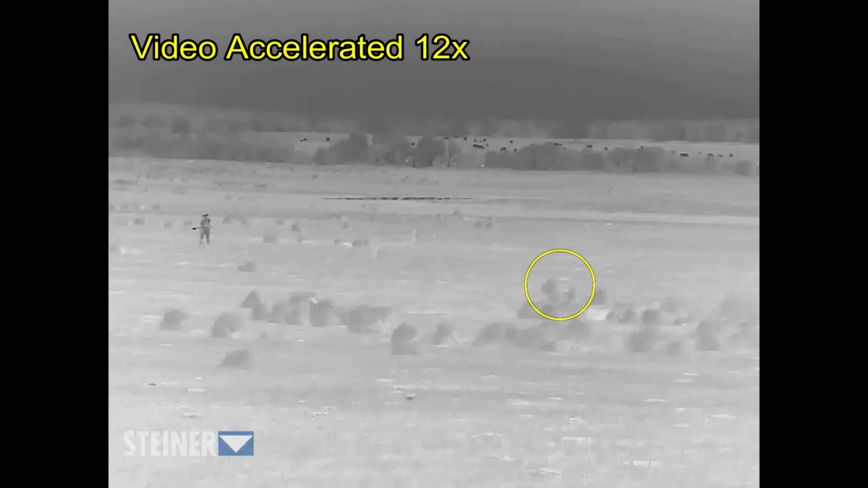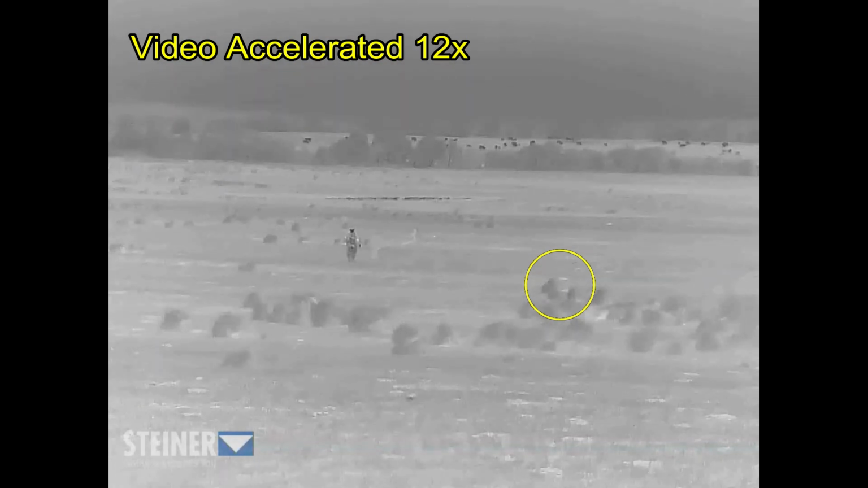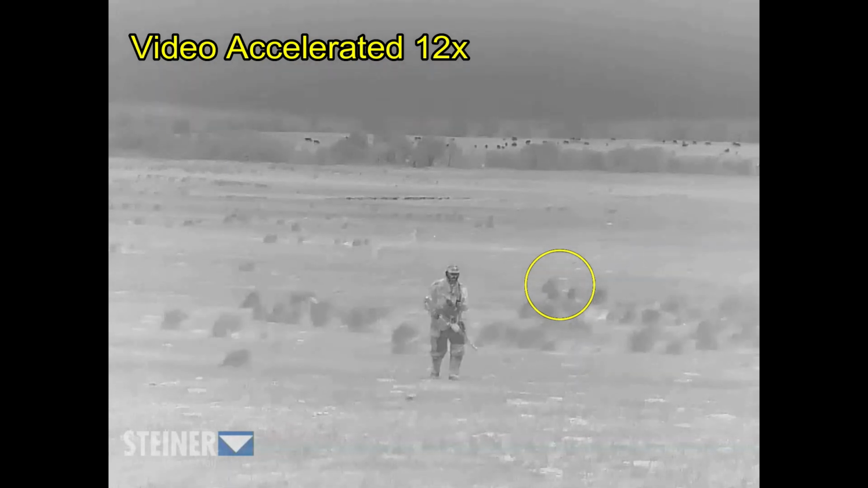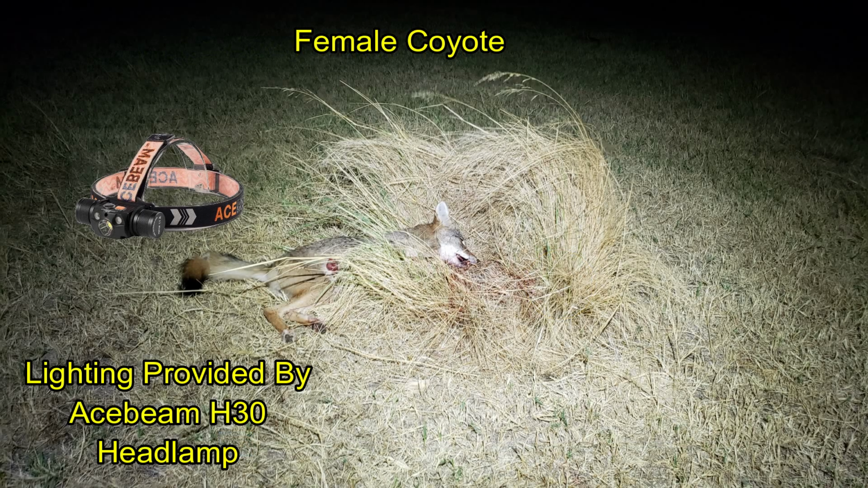So I didn't review my video before going out looking for this coyote. I knew it was somewhere behind one of these tufts of grass, and I can't find it. And what I don't realize is that it's actually hidden inside of a tuft of grass, and I've walked by it multiple times now. Go back and I reviewed the video, figure out where it is, and here it is hidden in the tuft of grass.